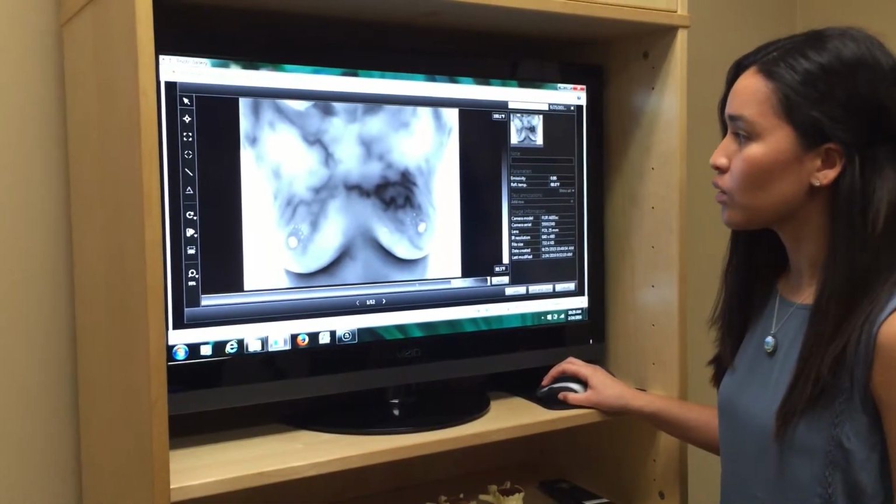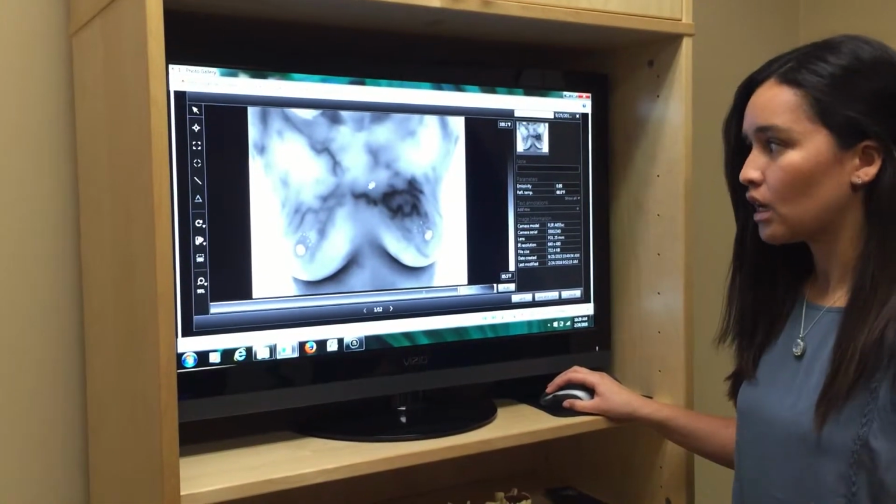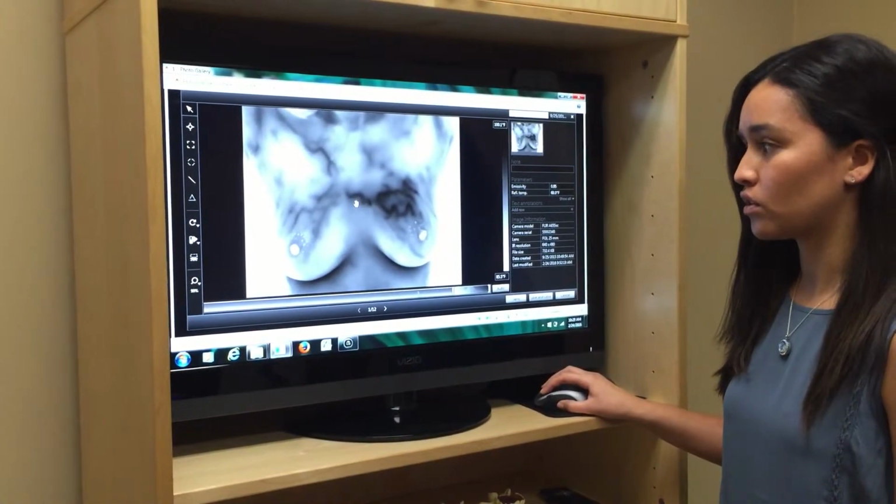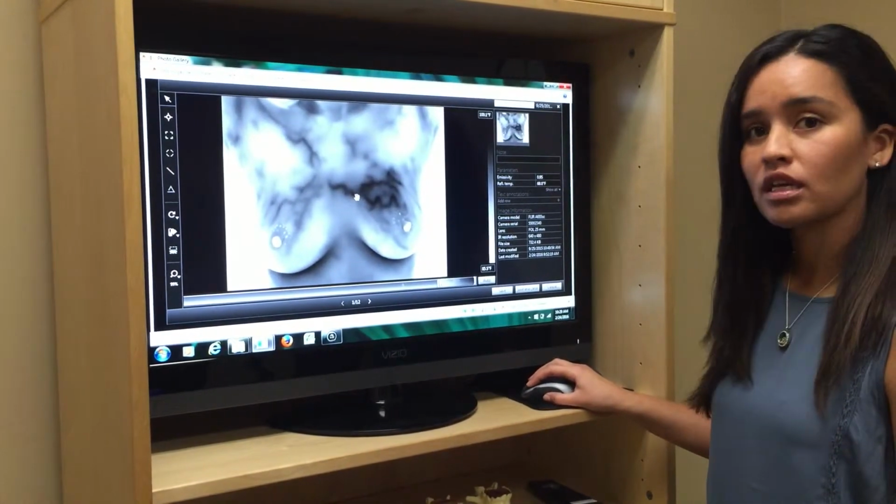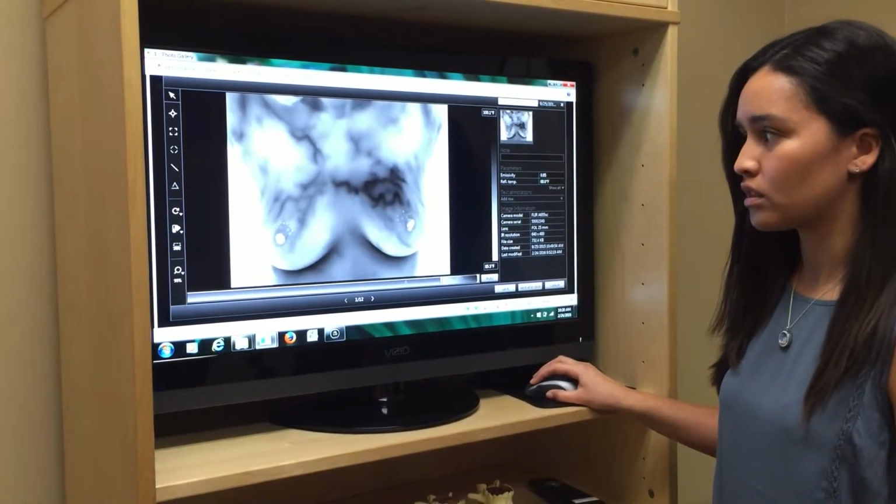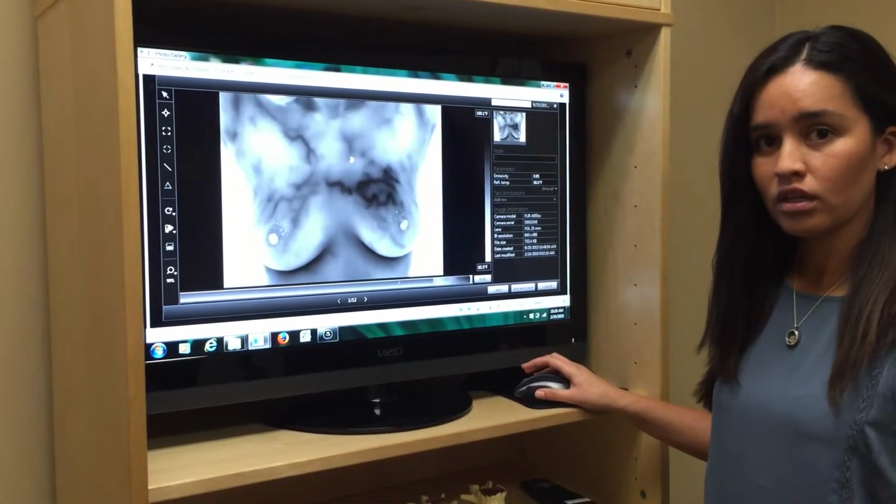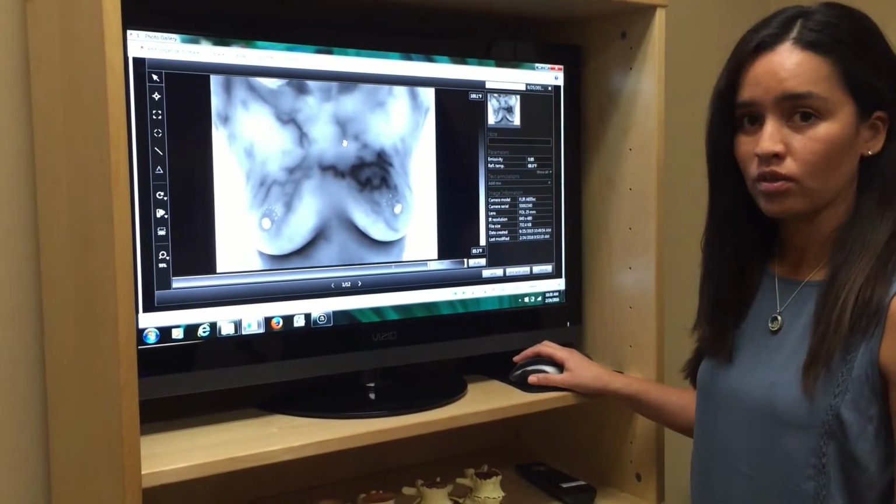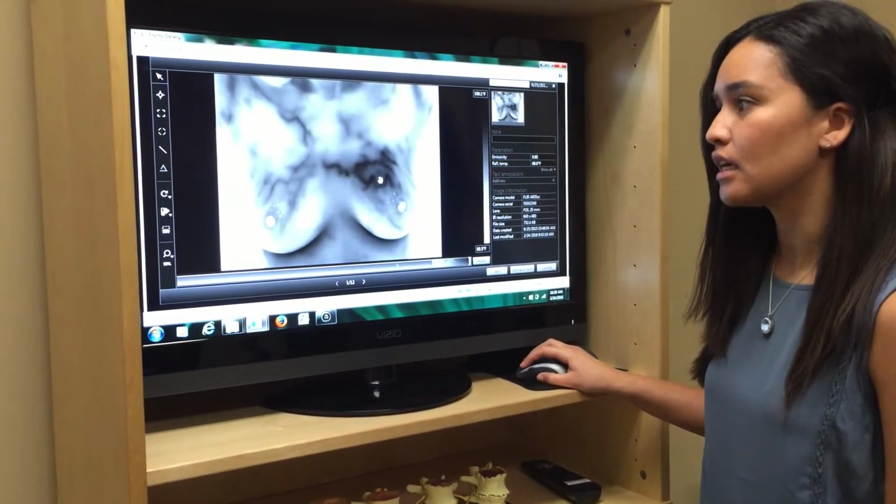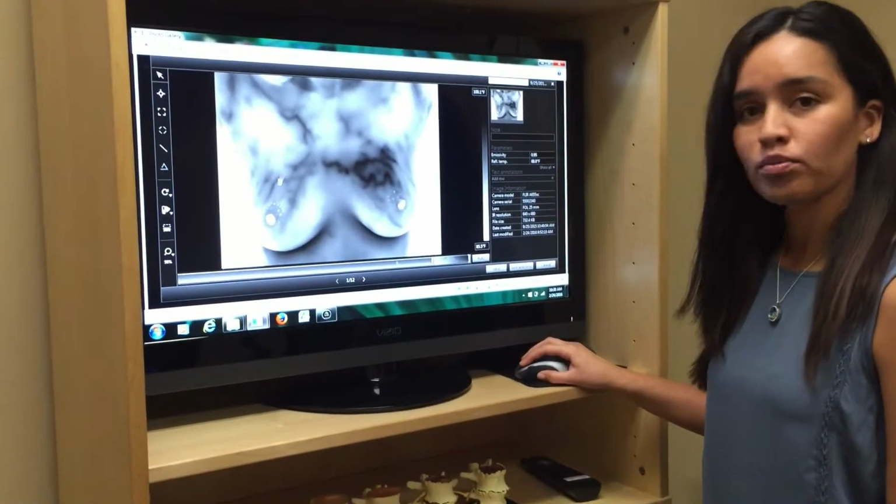And right here, we can look, this is a thermogram that was done in September 2015 for the invasive ductal carcinoma. You can see very apparent structural changes in the actual breast tissue as well as the nipple. There's a correlation between an increased risk of breast cancer and an increased amount of blood vessel activity, also known as vascularity in the breast. We can see a definite asymmetry between the left and the right breast.